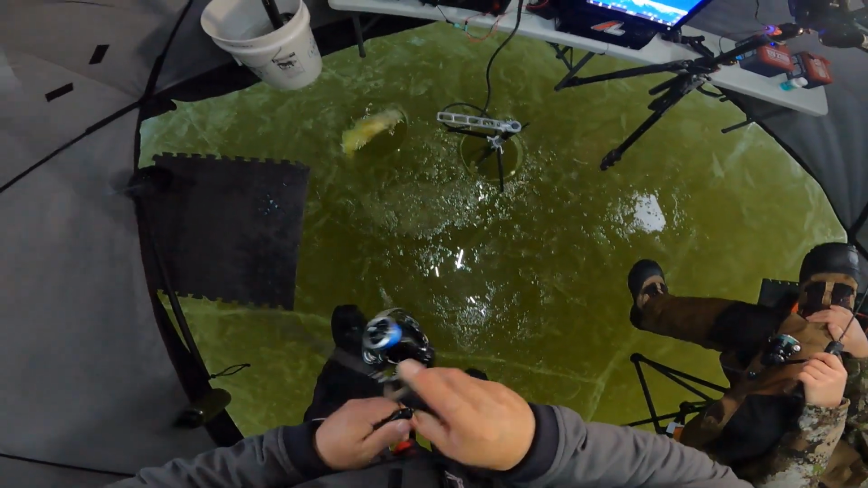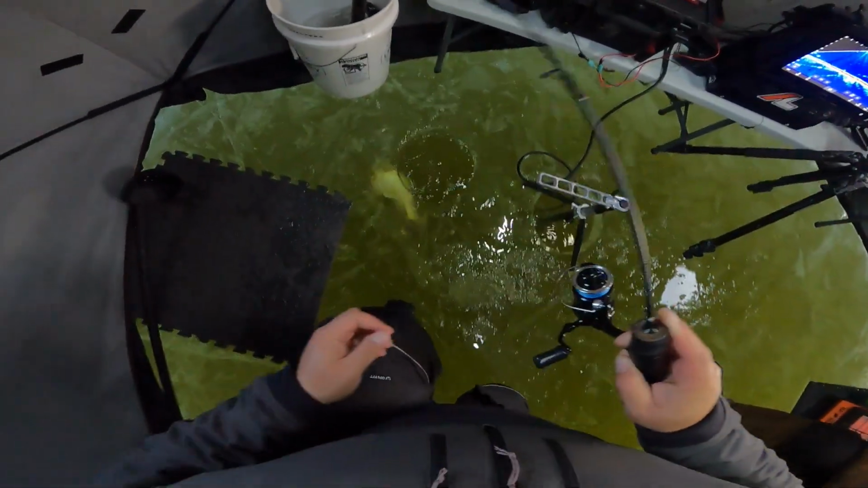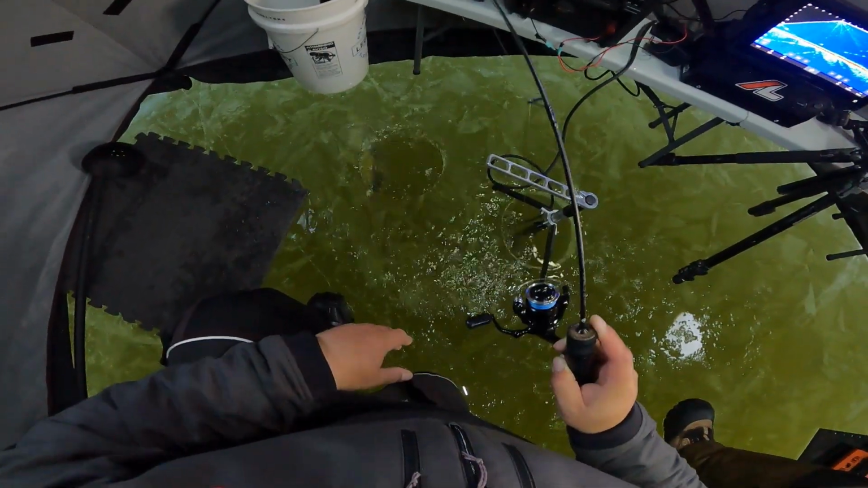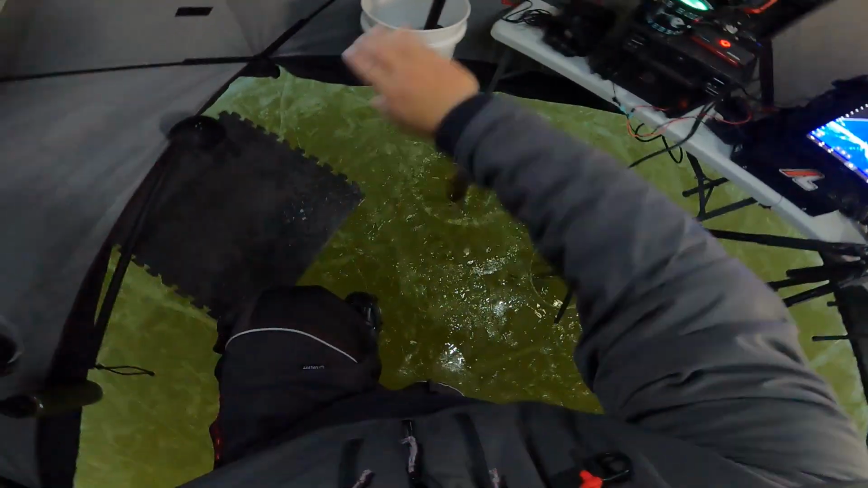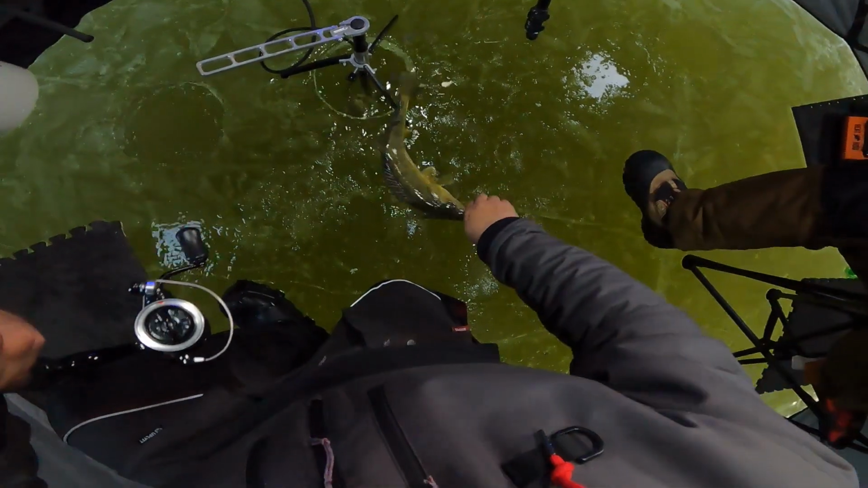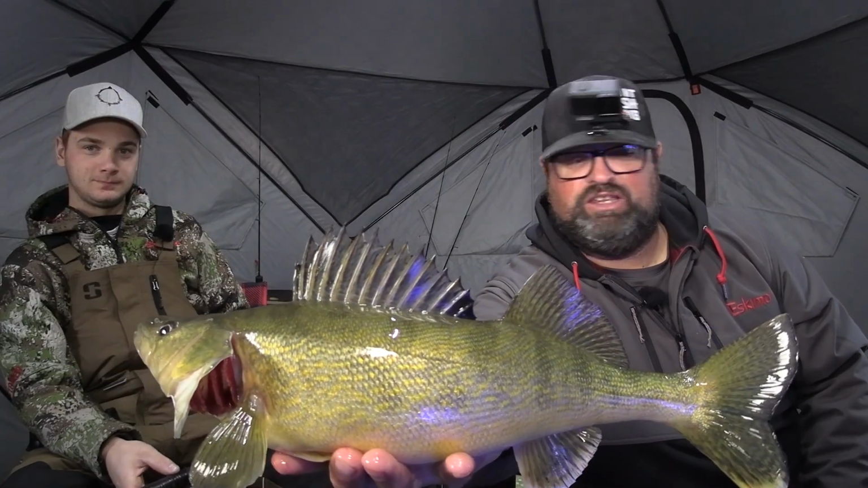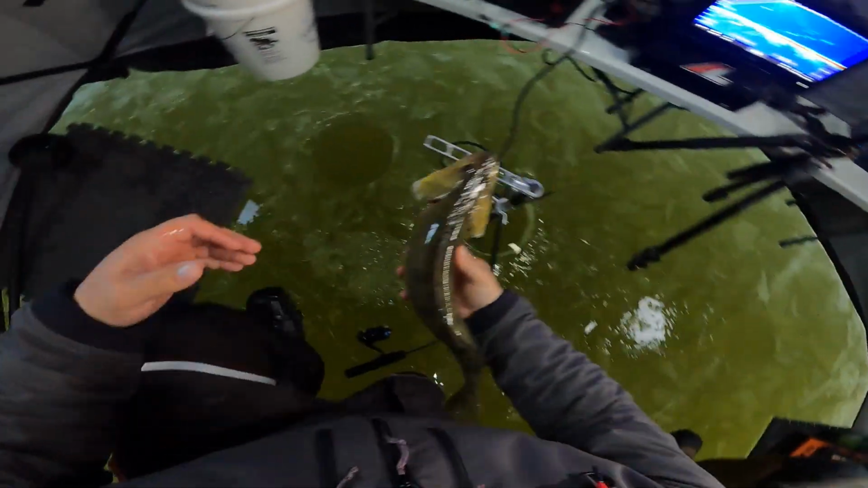How come I get the smaller ones, Carter? Carter gets all the bigger ones today, and I get the ones that are just a little too big to eat. Oh, and gold. Golden. Like I said, Carter gets the big ones, and I get the ones that would be almost an eater, but not quite. He's like a nice 20-incher.